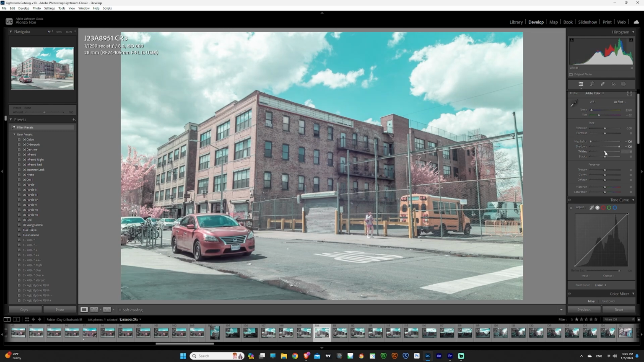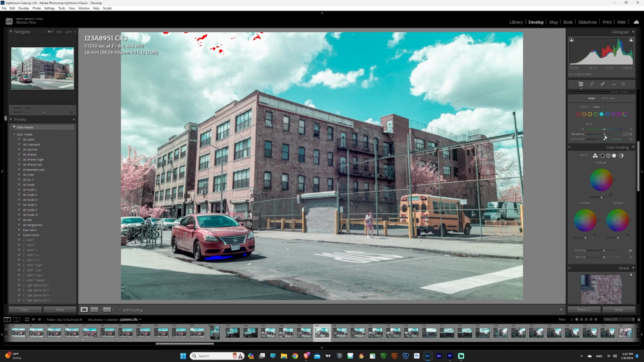Press J, increase the whites, oh that's too much, and decrease the blacks, just so there's some blacks. Increase the vibrance a little bit, and maybe you can bring down the shadows if you want. It's up to you. This is just my preference, but I like to make the sky a little bit more natural, and of course make it sharper.